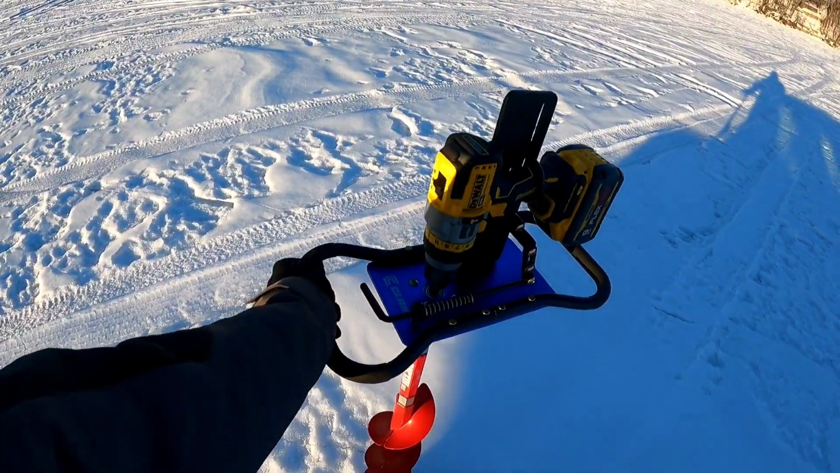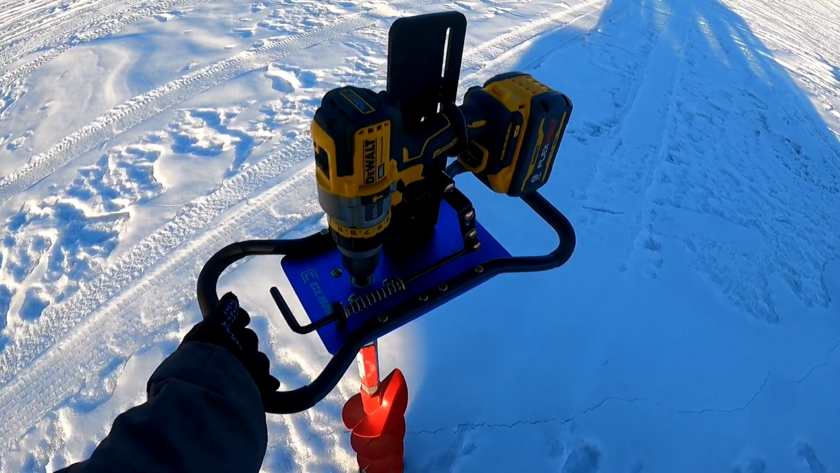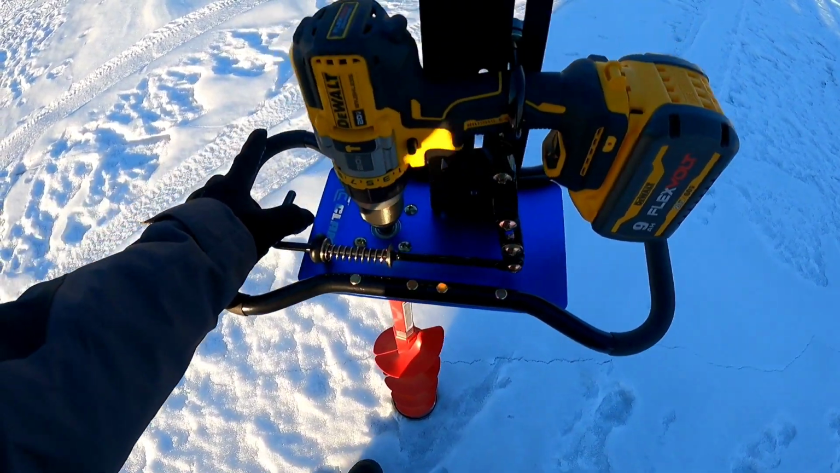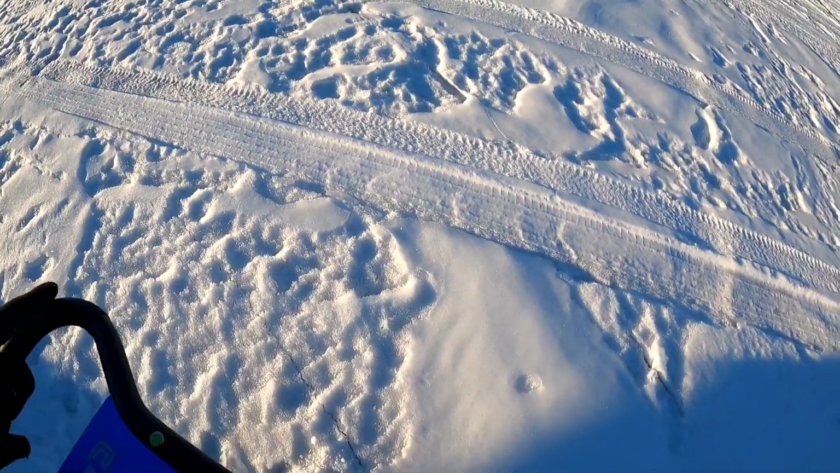Here we go. We got this awesome clam plate on our drill now, and if you don't have one of those, highly recommended. Makes it much easier drilling your holes. I don't know if I can do it one-handed or not. Nope.